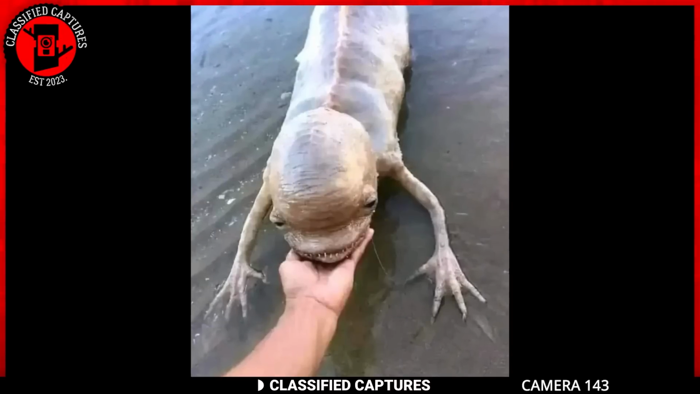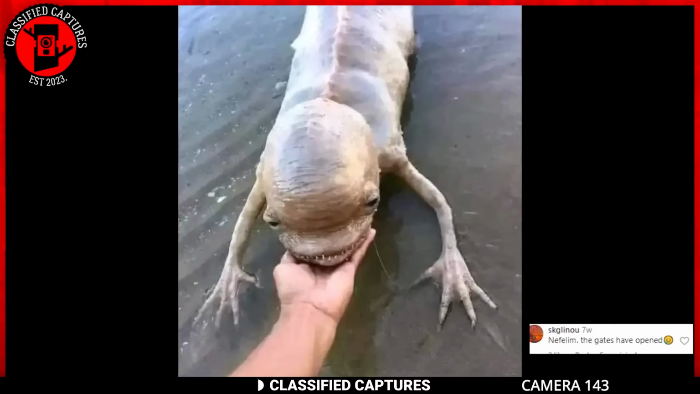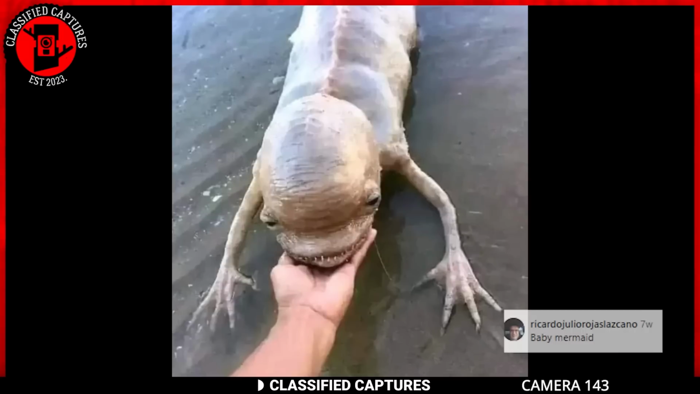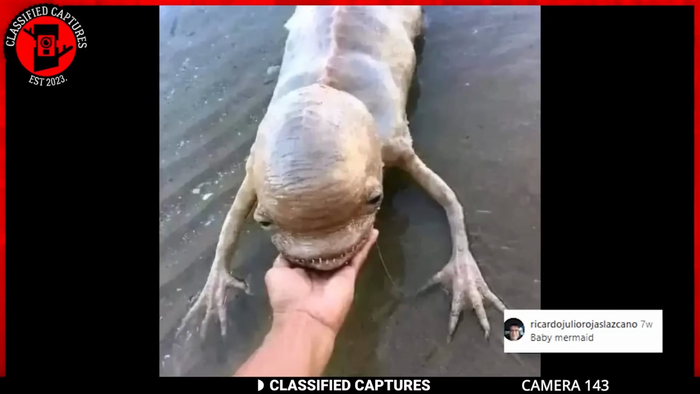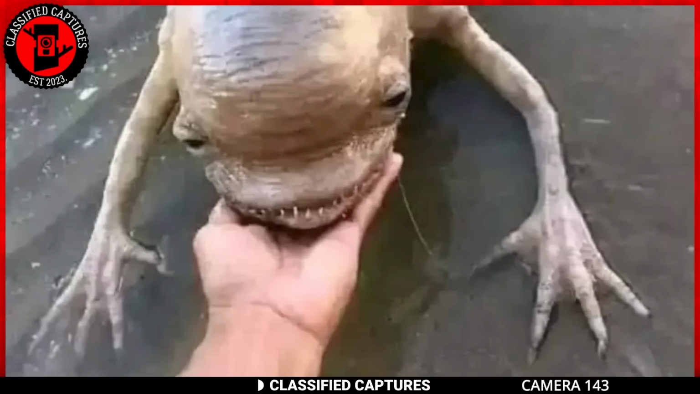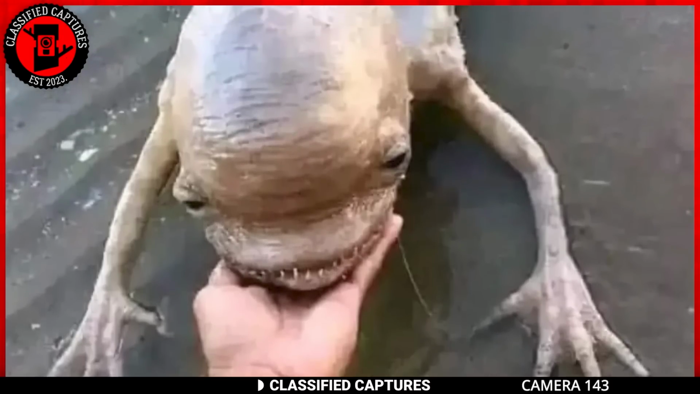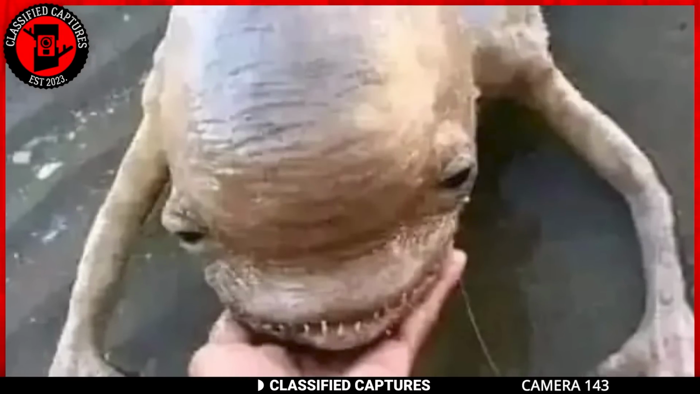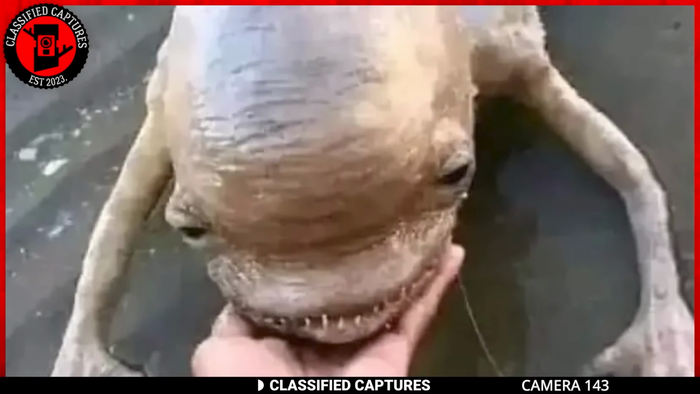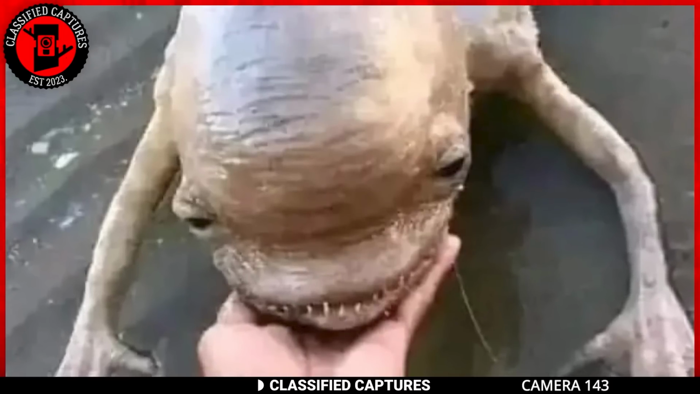Some people suggest that this creature could be a Nephilim, an angelic being mentioned in ancient texts. Others believe that it could be a baby mermaid, a mythical creature that has been the subject of folklore for centuries. And then there's the possibility of extraterrestrial origins, with some speculating that it could be an alien life form exploring our earthly waters. While this idea may seem far-fetched to some, the vastness of the universe and the mysteries it holds leaves room for such speculation and imagination.